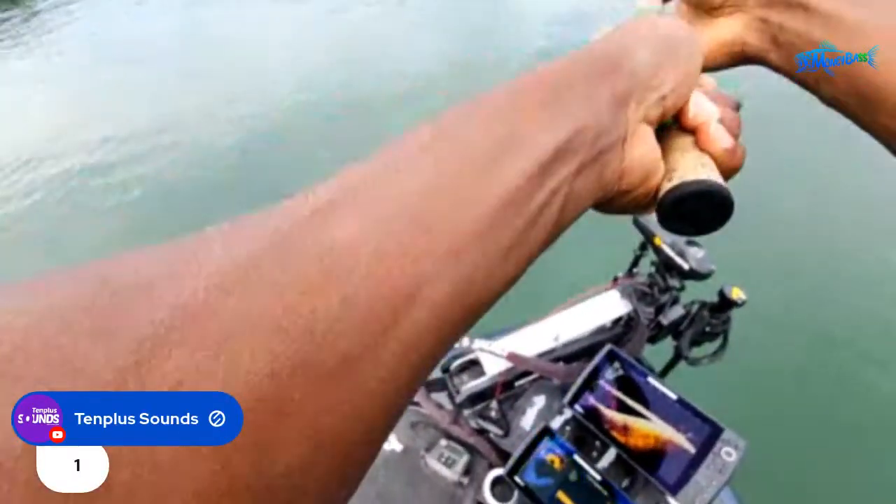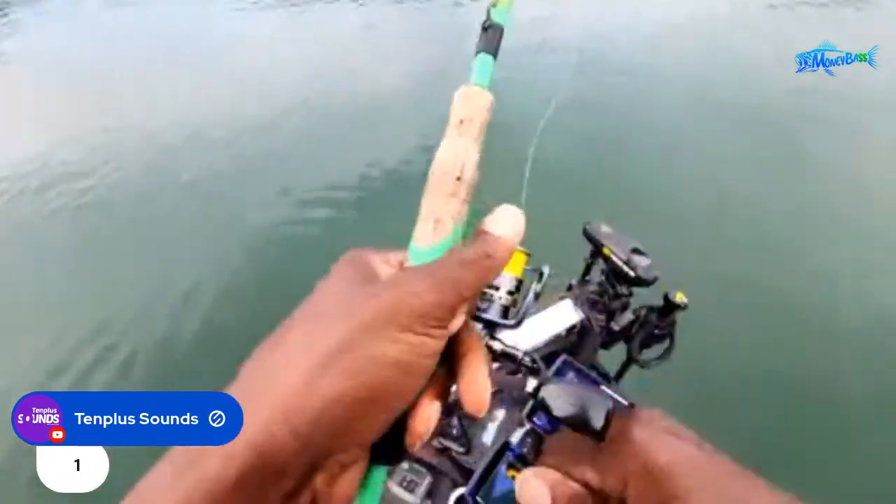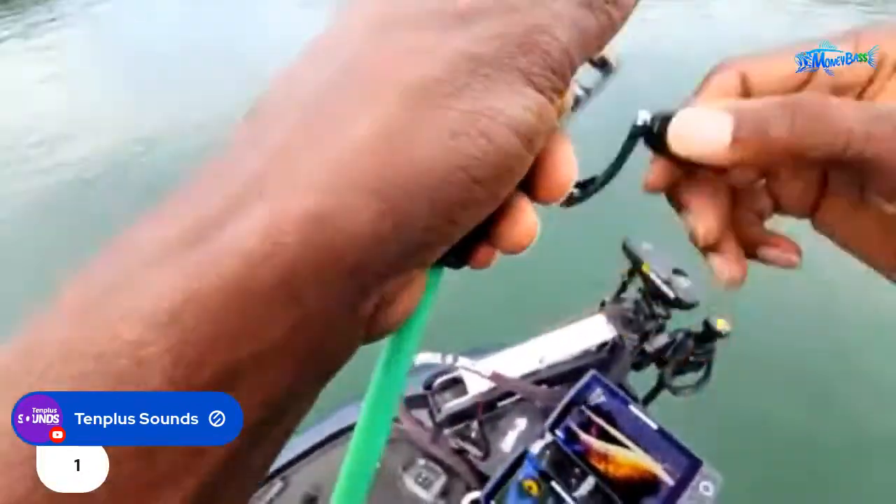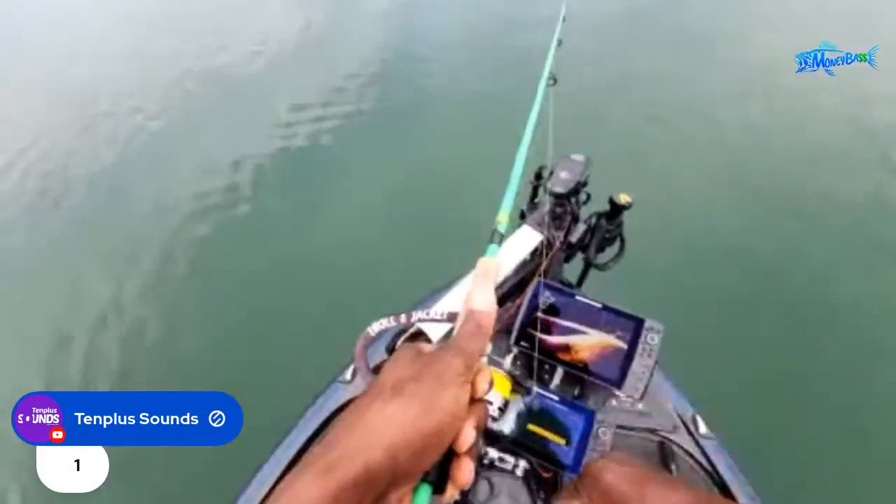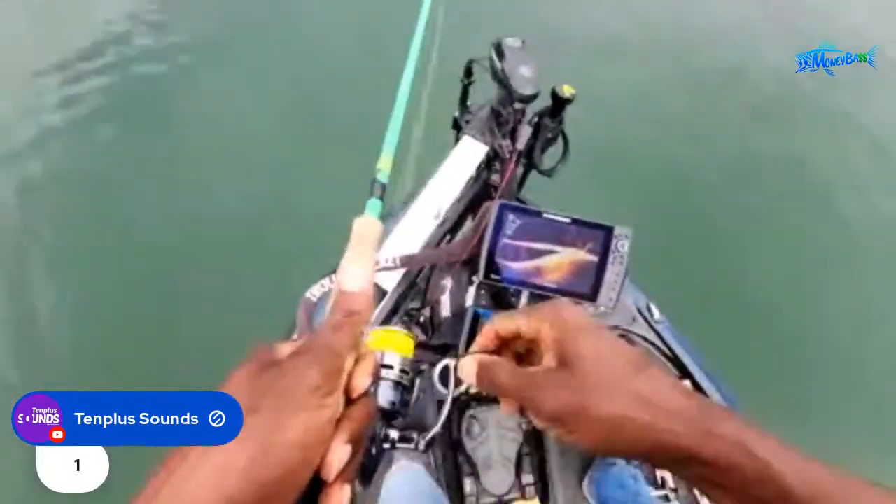I generally like to make like a 90 to 100 foot cast. That was not a good cast. Did not really go where I needed it to go. Oh yeah, it looks like these fish will get active, guys.